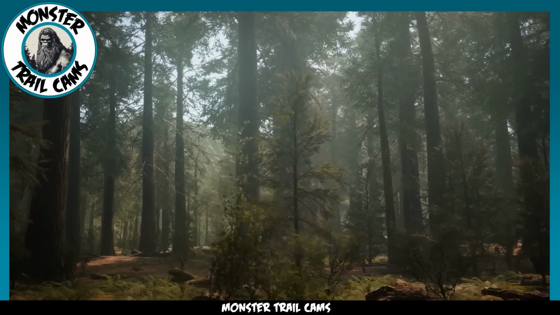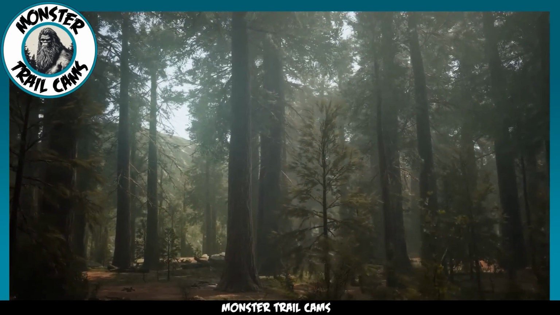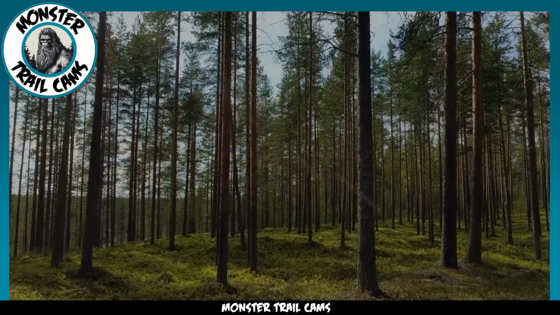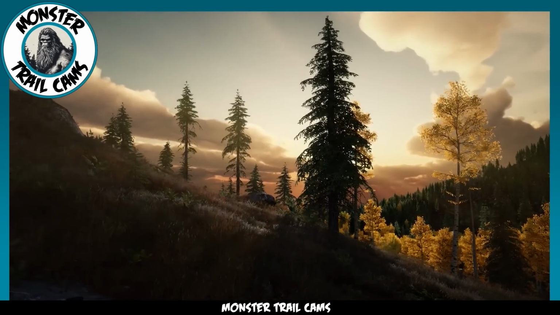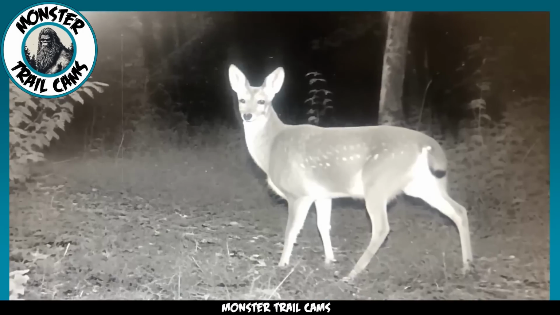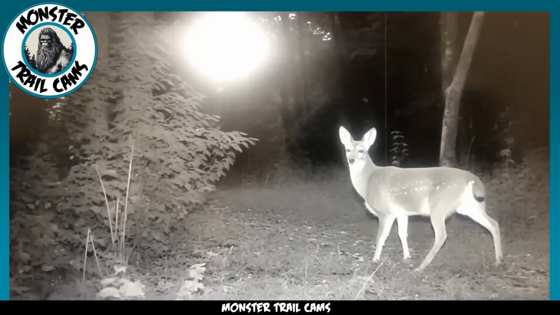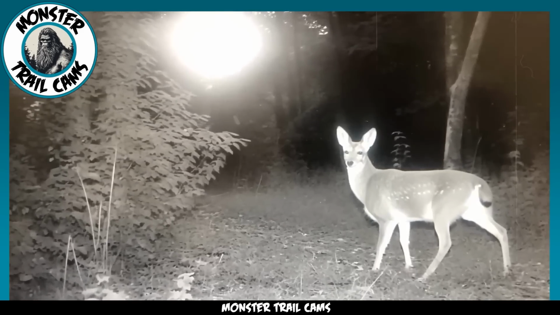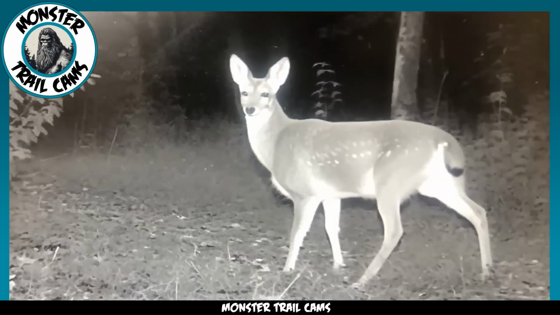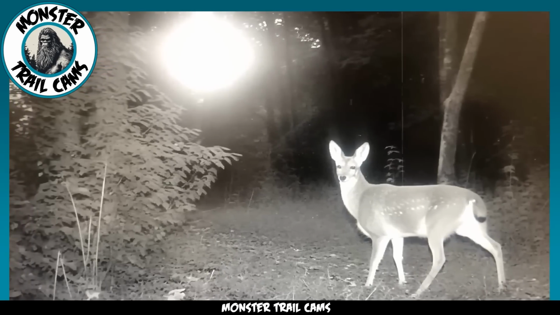In this captivating footage, we are transported to the serene depths of a dense forest, where the wonders of nature often reveal themselves. The footage in question was captured by a trail camera, which was triggered by the motion of a young deer gracefully making its way through the underbrush. At first glance, this might seem like a typical, albeit charming glimpse into the natural world. However, as we peer closer, the footage begins to unravel a tapestry of mystery and intrigue.